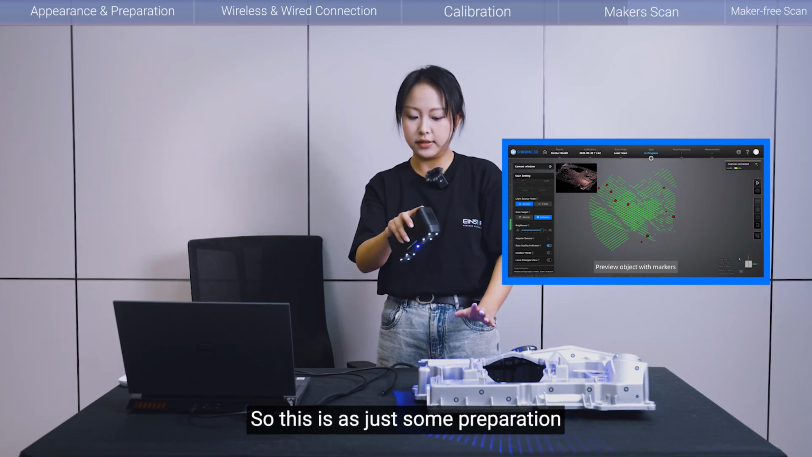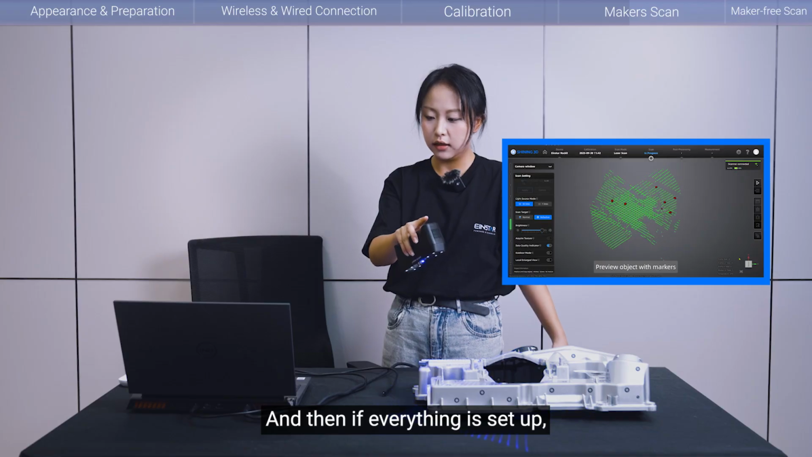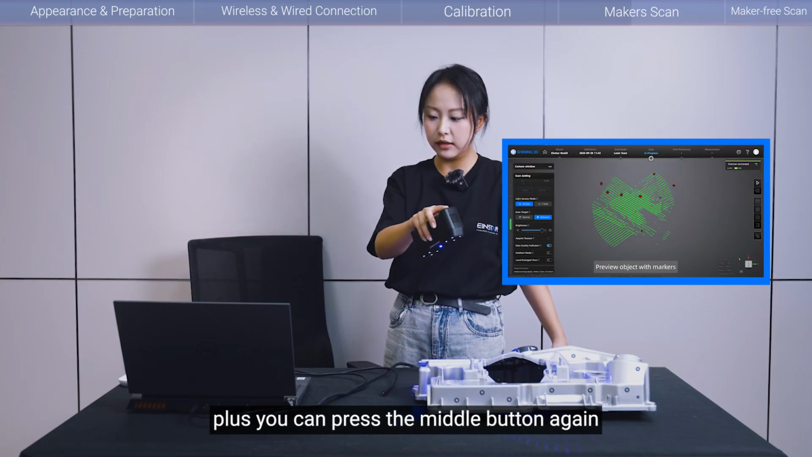So this is just some preparation before the scanning job, and then if everything is set up, you can press the middle button again to start scanning.